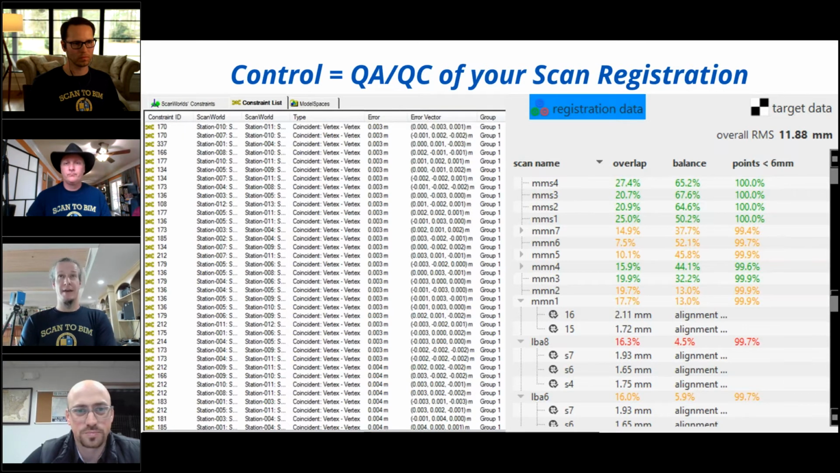Yeah, so just for fun, I took a project and only did cloud constraints in ReCap, and then did the same thing but with targets recognized in Cyclone.